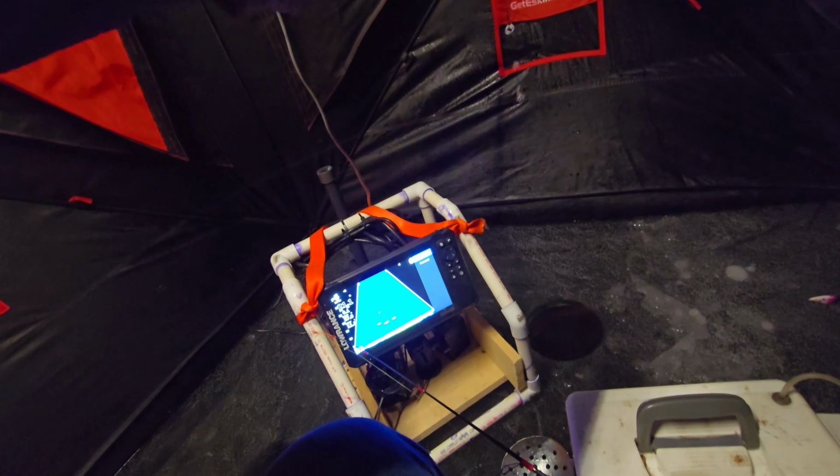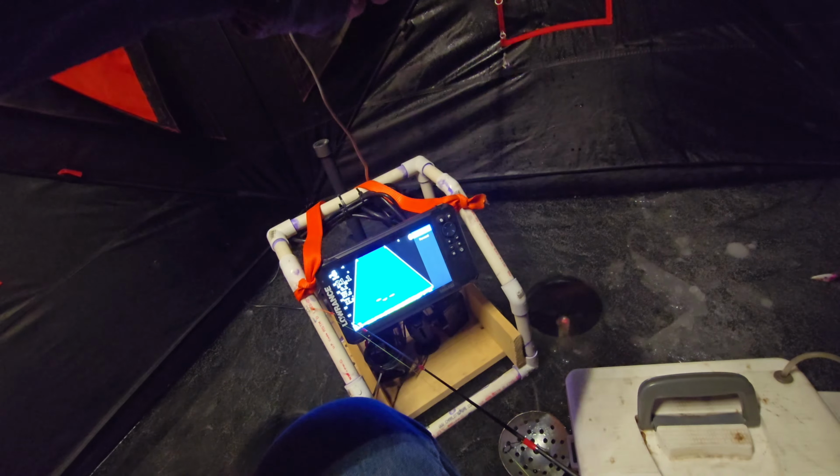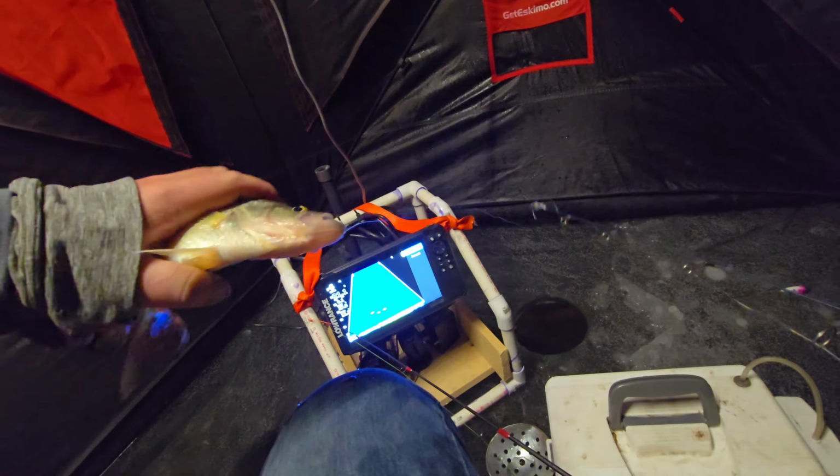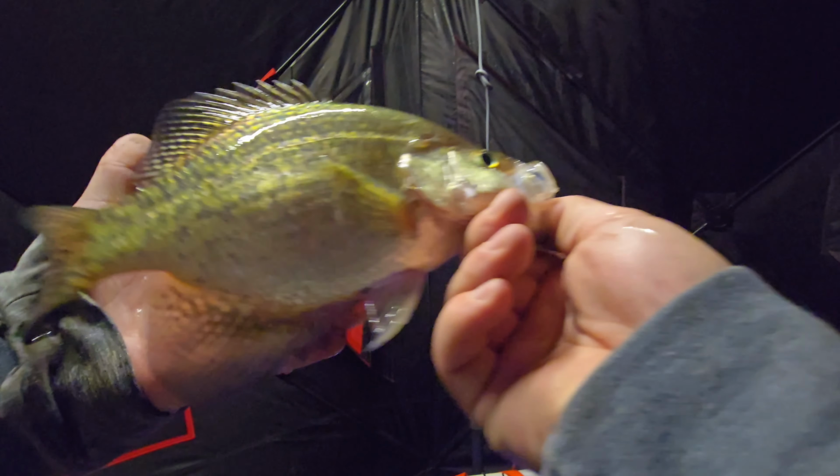Good head shakes. Oh yeah. Freaking just good crappie. He choked it. If only he would have made that decision a long time ago. I'll take him.